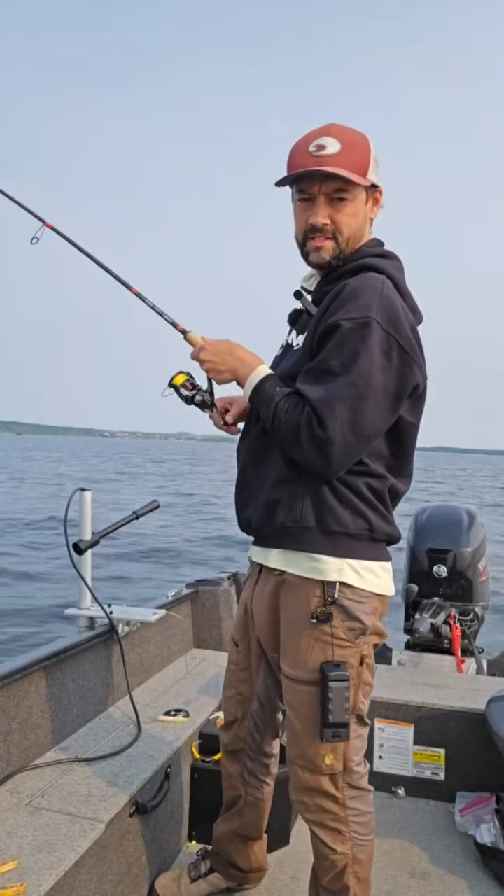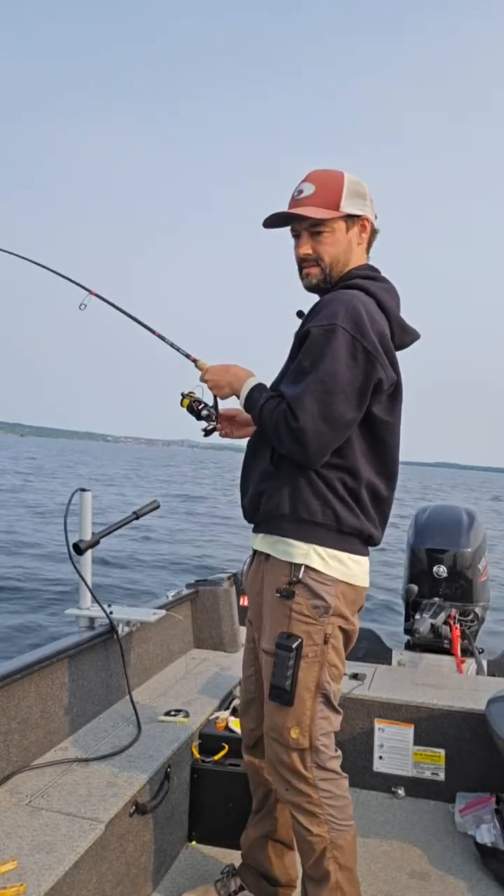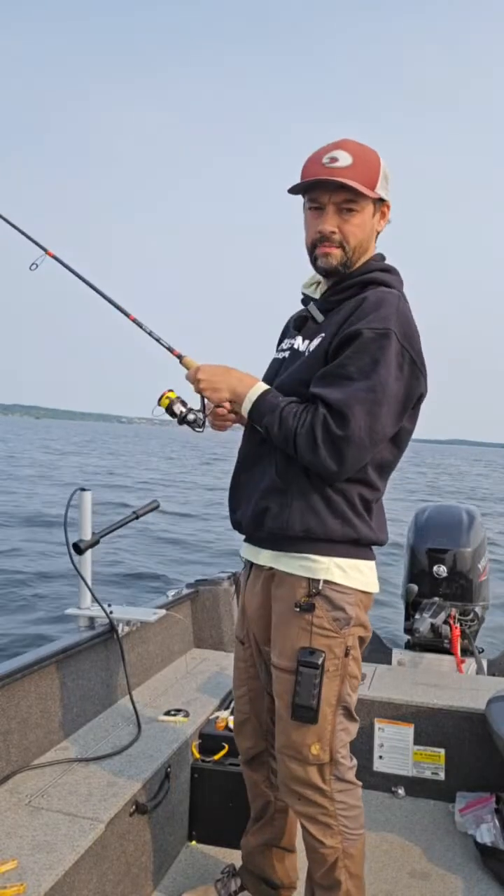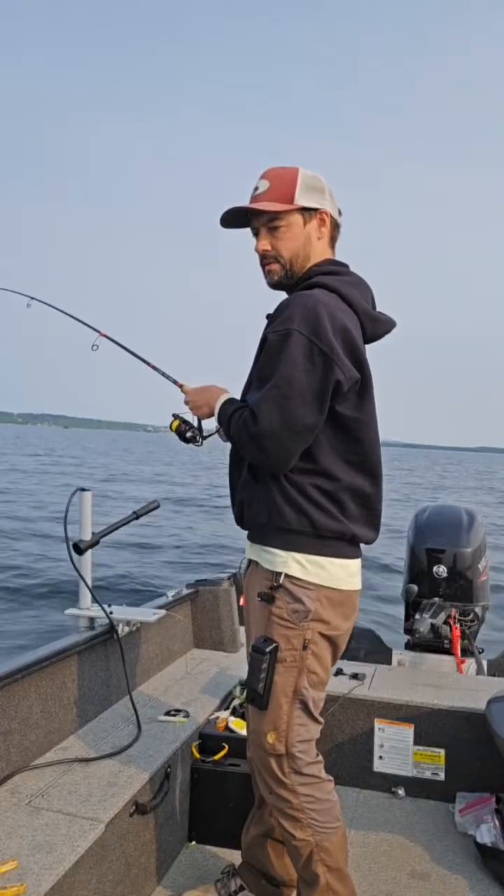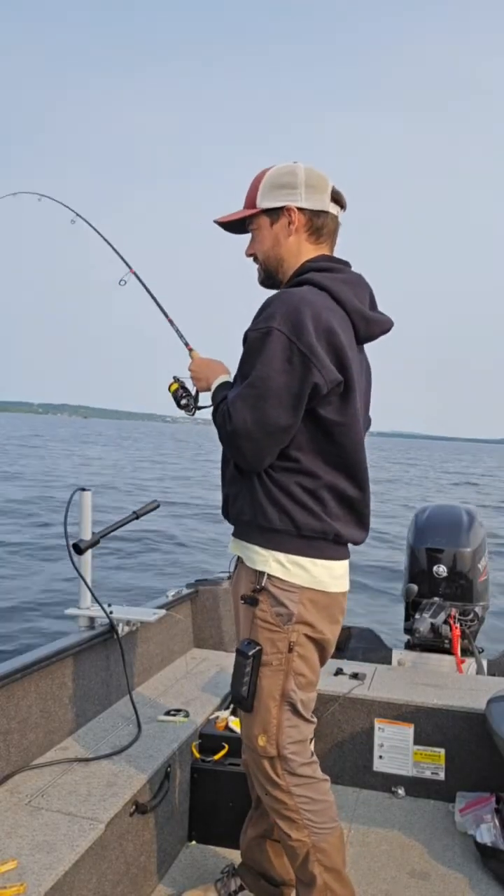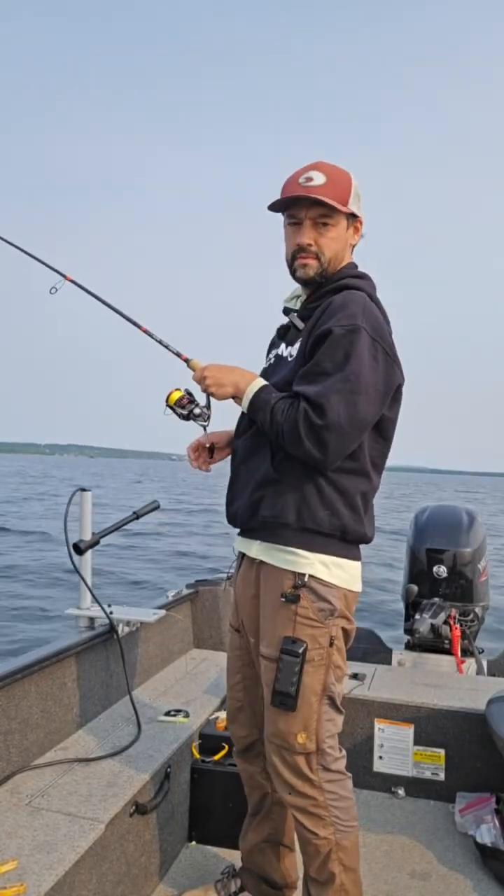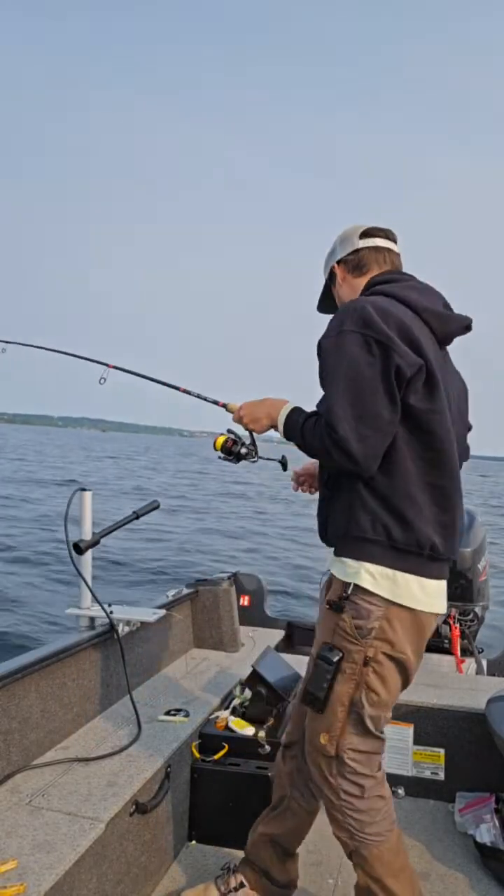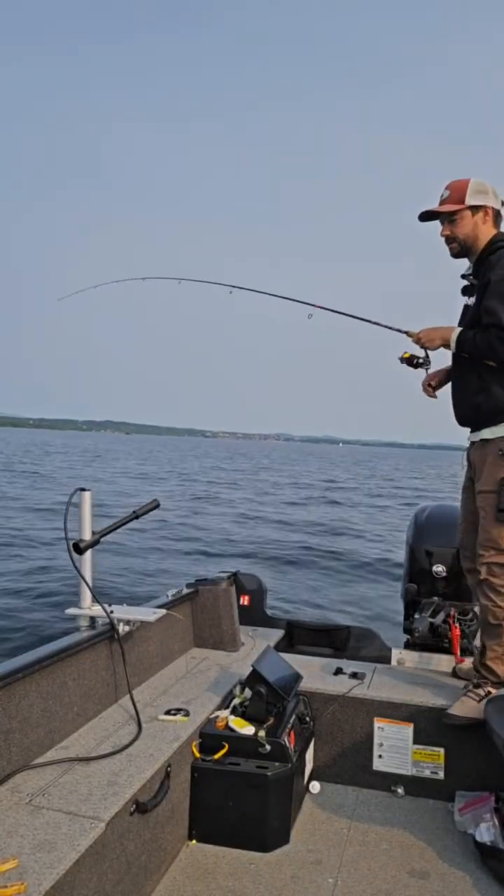So most Lakers, I will hook them, especially with this temperature, and I won't let them turn around. I can let them burp. Right now I'm holding him at like 20, 30 feet down, and he just rolled on me. If you really want to put numbers in the boat, don't let them burp, but keep the pressure on. That rod has to be corked over.